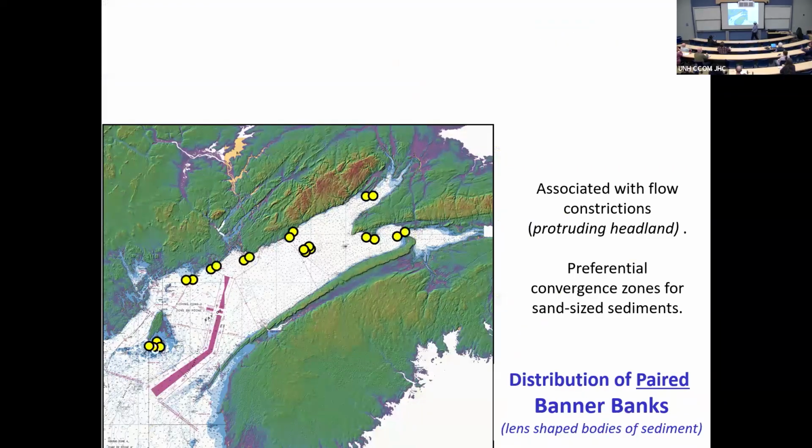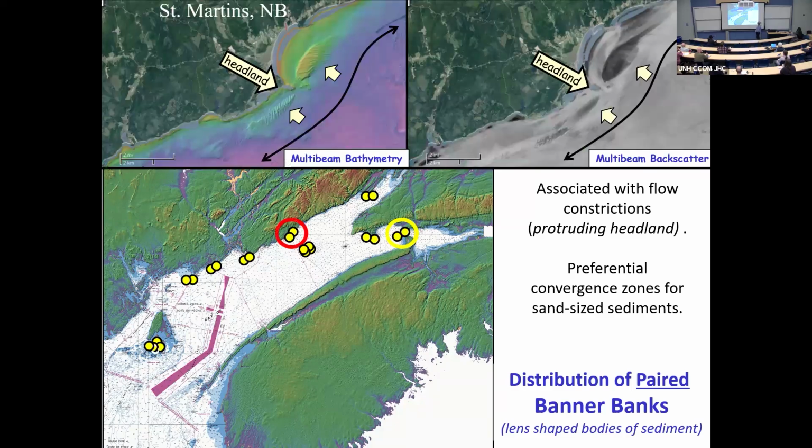So the Bay of Fundy, they're everywhere. Constrict, have a headland, have an island, any number of them. You'll always see pairs of them. And wherever you constrict flow, you accelerate it, you've got more energy there. The one we were looking at, of course, is the Minas Passage, but that's St. Martin's. Again, look at the headland. You've got a pair of banks on either side. Of course, you can see the sediment in there. It's generally really well sorted, coarse sands, excellent aggregate for construction.